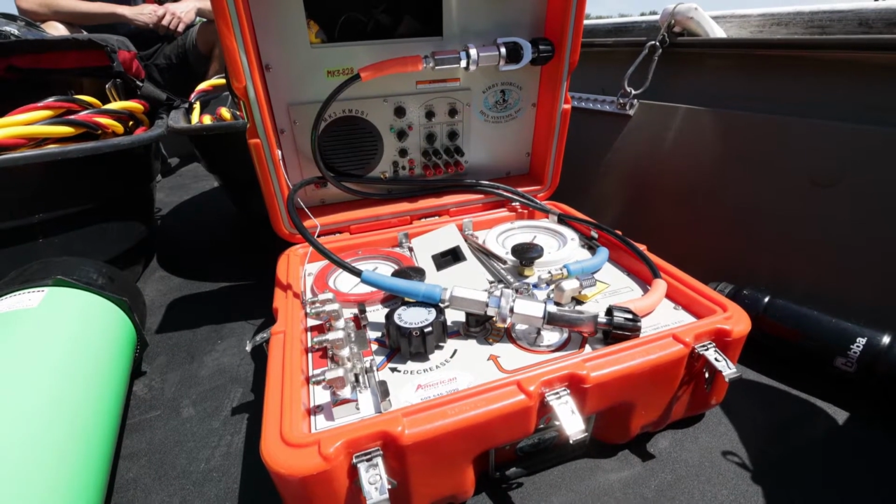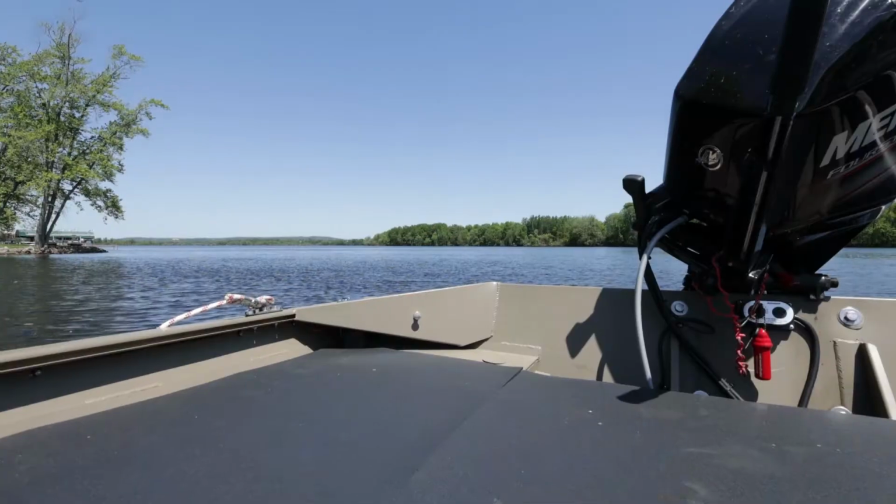Both divers will breathe off of one tank, and then when it starts to get down to a certain PSI in the tank, we have a lever and we'll switch it to a different tank, and we can keep that rotation going. As long as we've got air in tanks, we can just keep that rotation going.